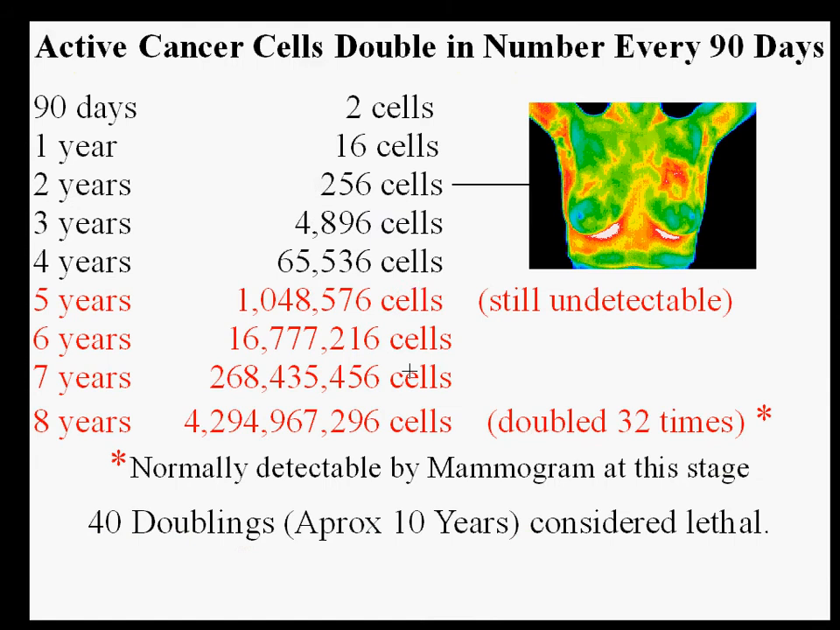This slide illustrates the time it takes active cancer cells to double in a patient under 50. Notice that the cancer may be present for 8 years before a mammogram detects it. Thermography allows visualization of changes much sooner. Notice that at 2 years the breast changes on the left can already be seen in this image.